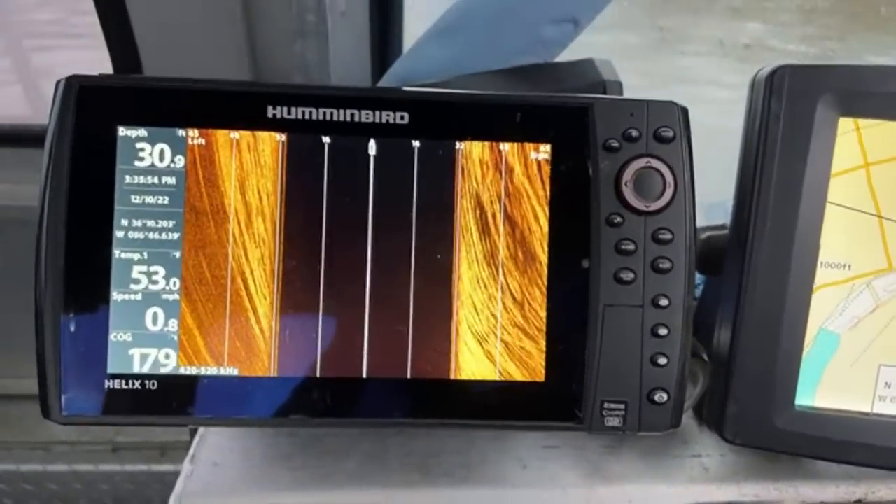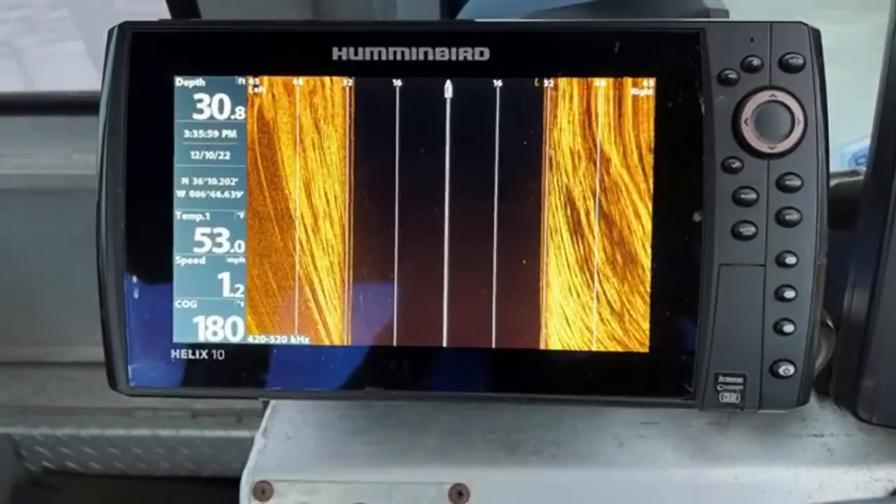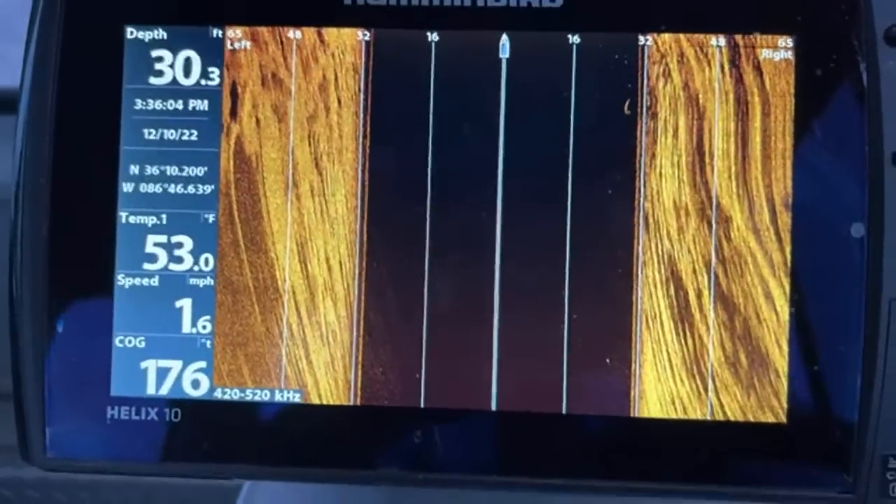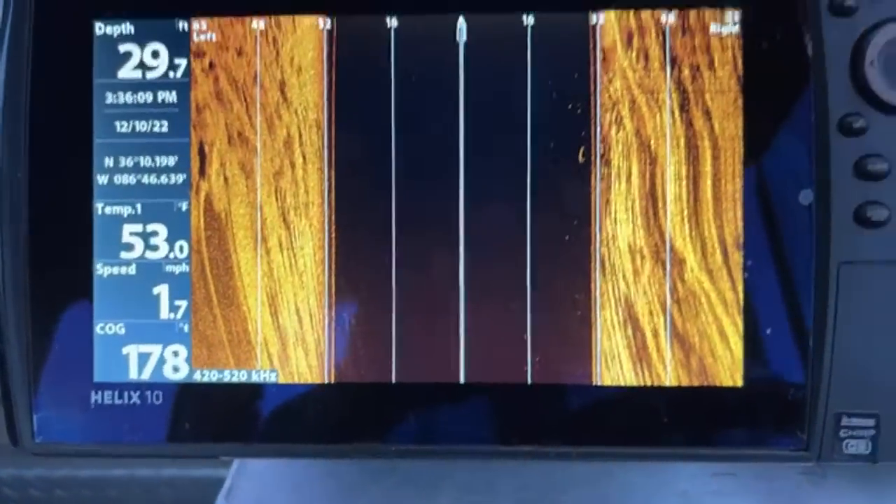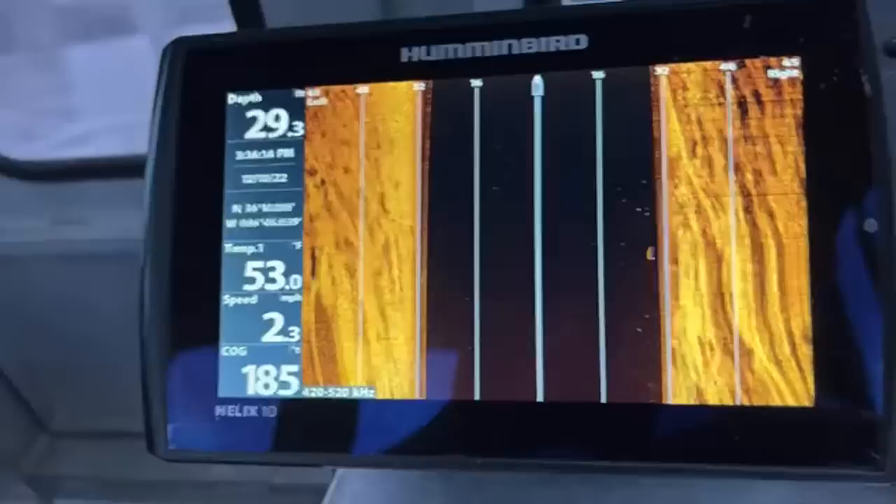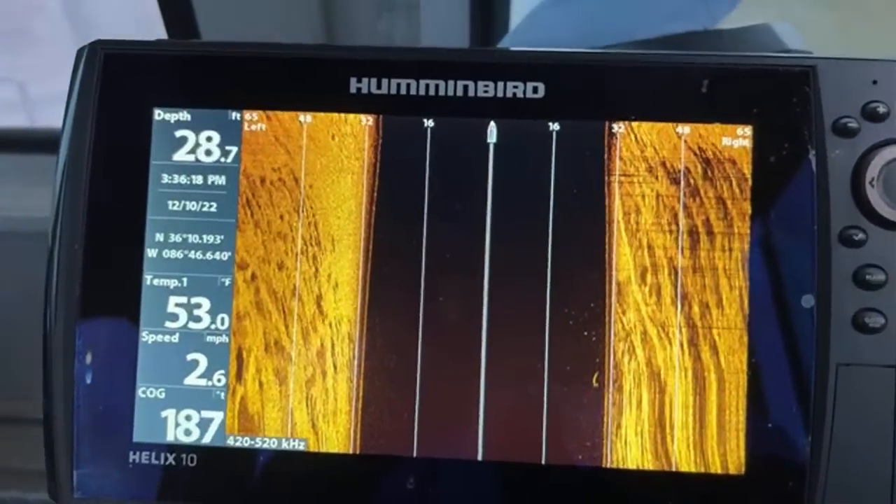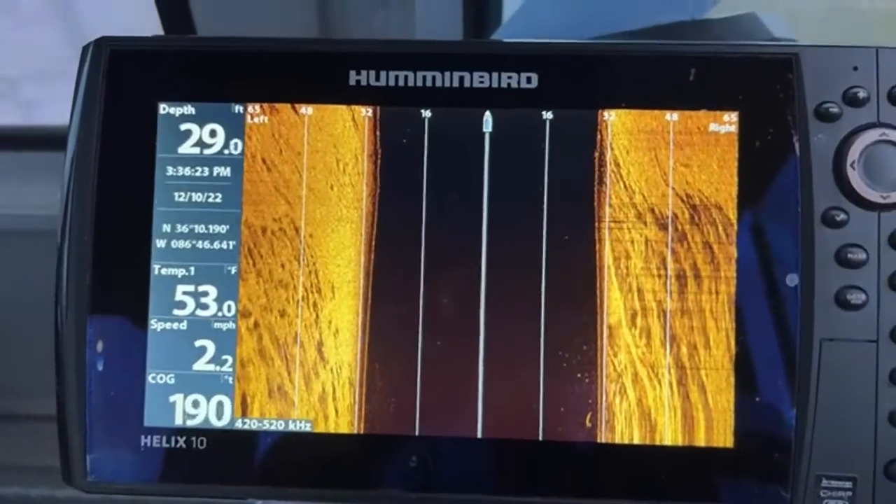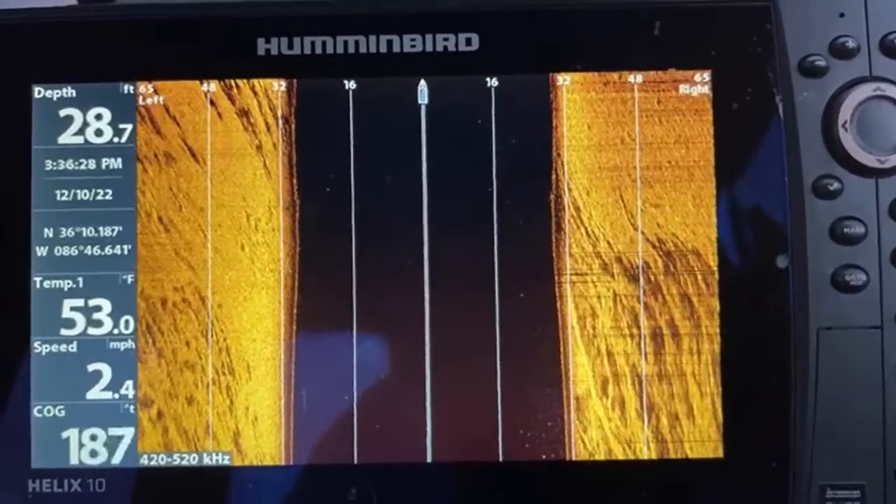So, we're going to come back up here. So as you see all these lines, and it's horrible, right? It's because we're going upstream and I'm going way too slow. But when I start going up a little bit, about 2 to 3 miles per hour, you'll start seeing it clear up. See how it's clearing up now? Just have to take into consideration your river flow, the turbidity in the water.